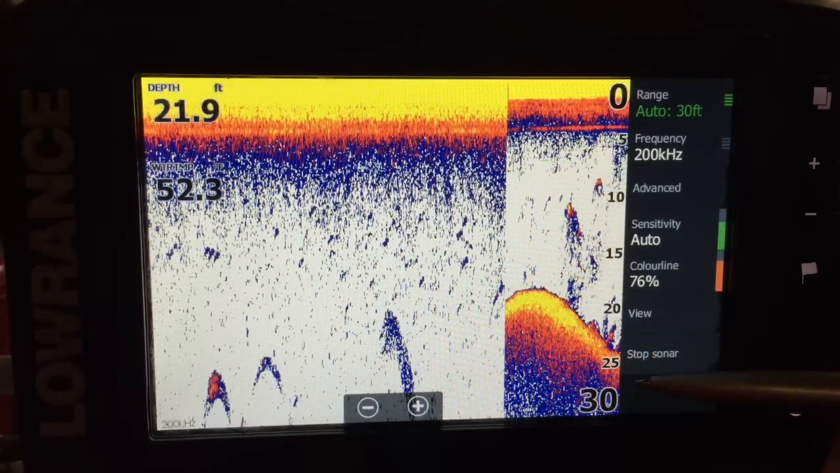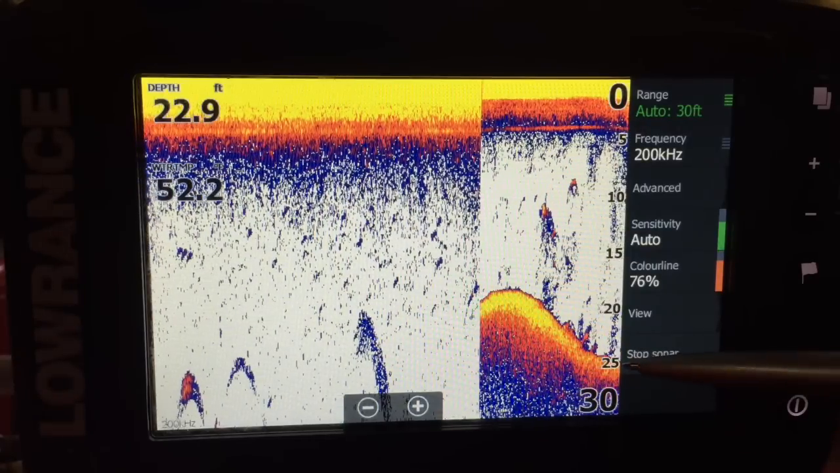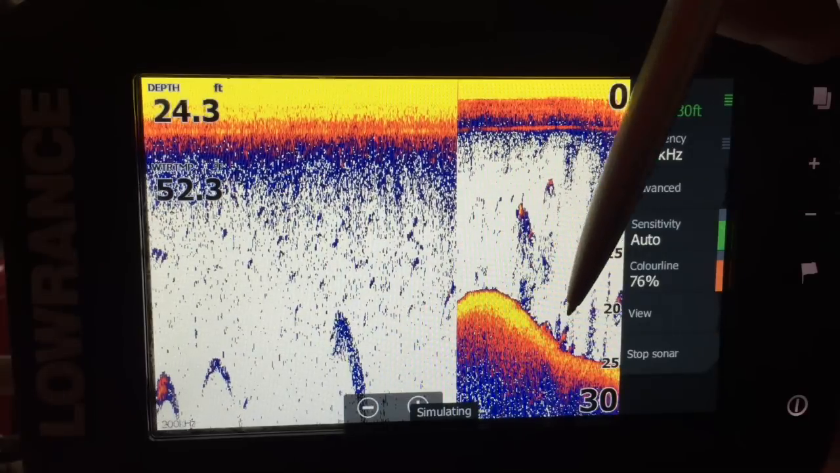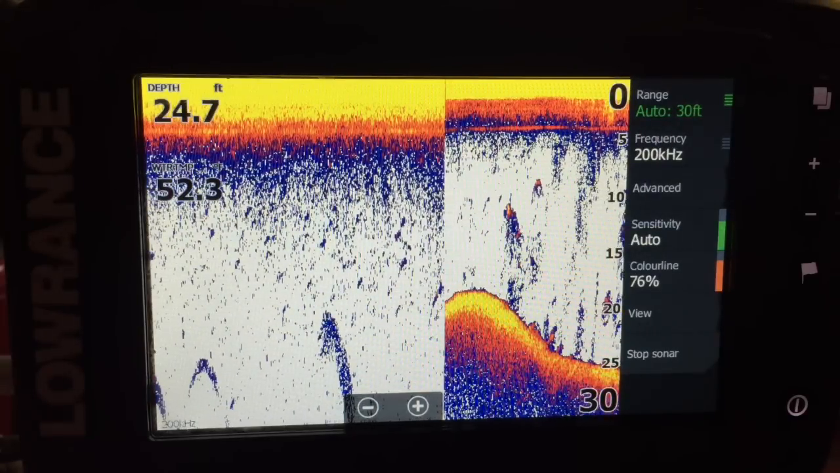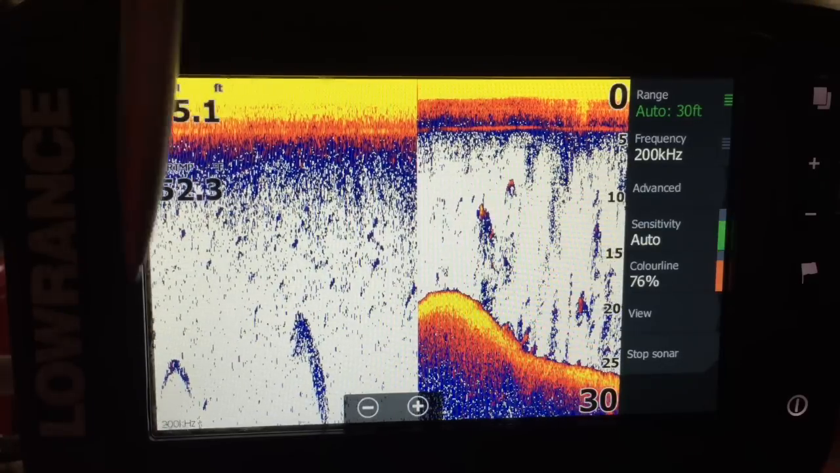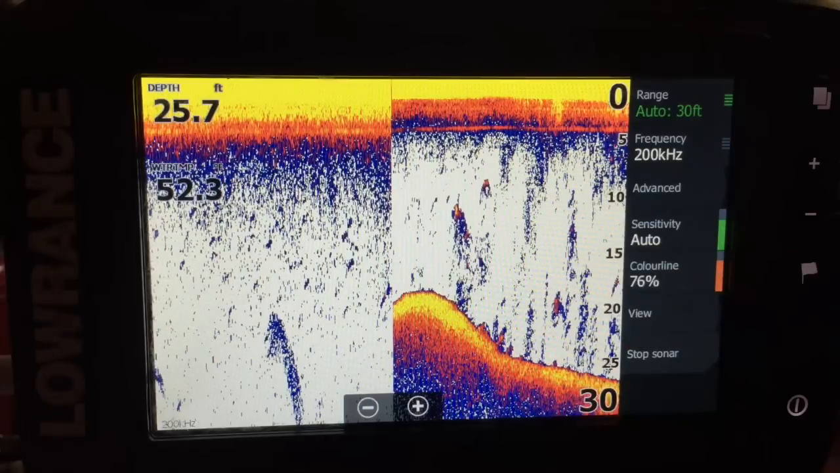So what'll happen now, you'll see as it goes along, if it goes any deeper than 25 foot, it'll probably go down to 40 foot here, and it'll lock the bottom. So you're seeing the bottom all the way along. Now if you look on that side there, obviously that's not on the bottom, it's only showing top of water column, which is not really useful. So I always like to have it locked on bottom.